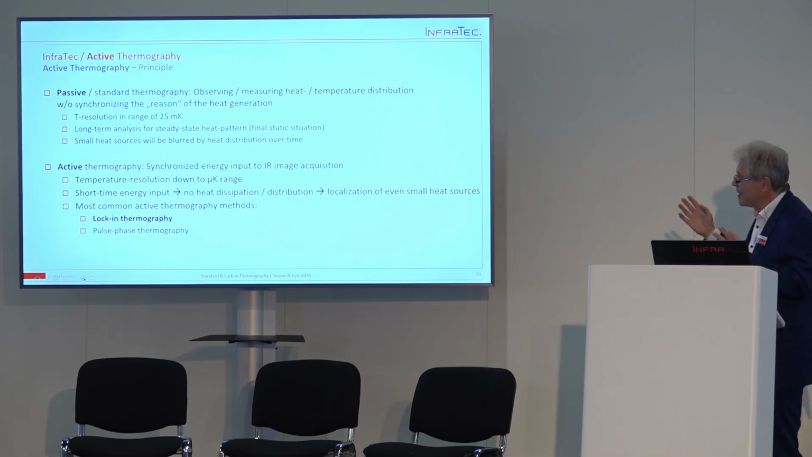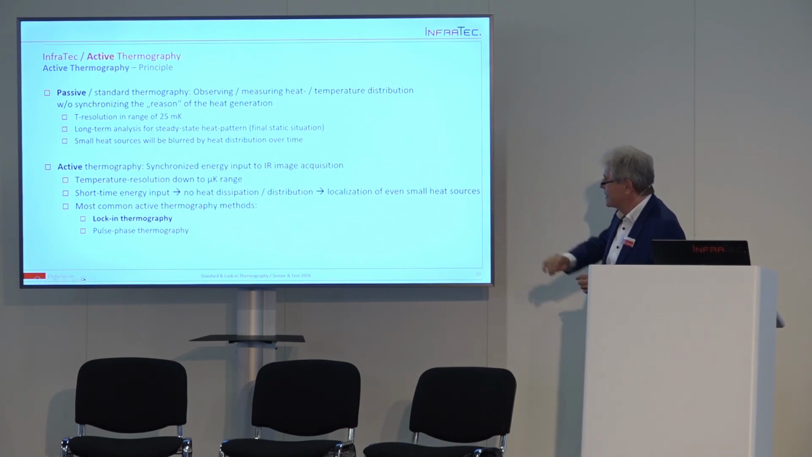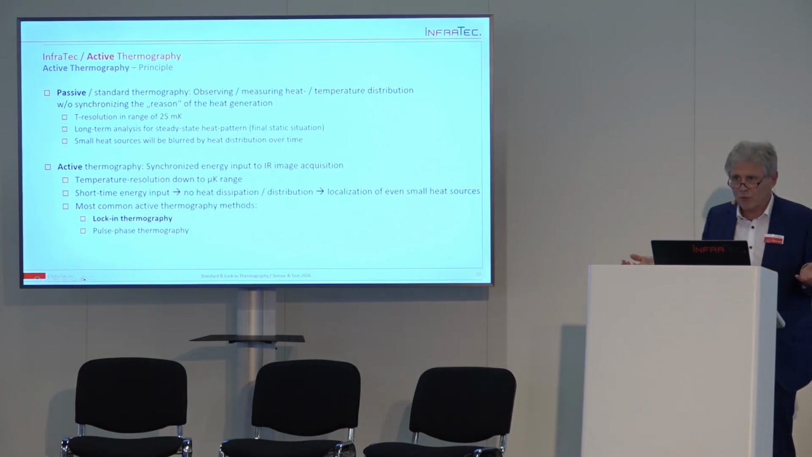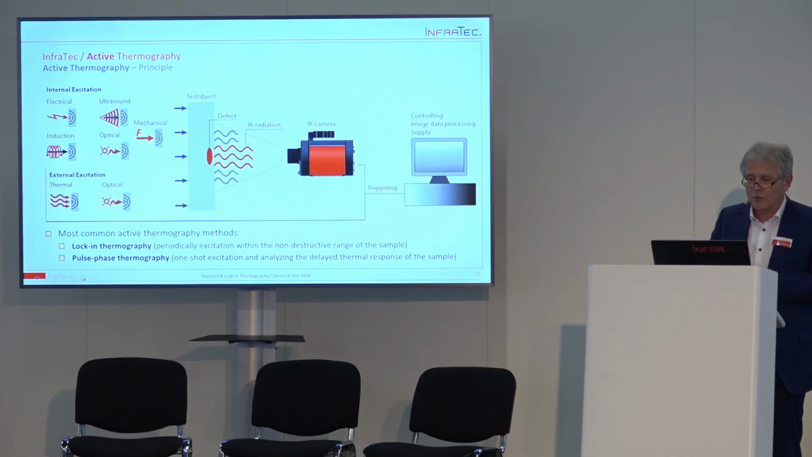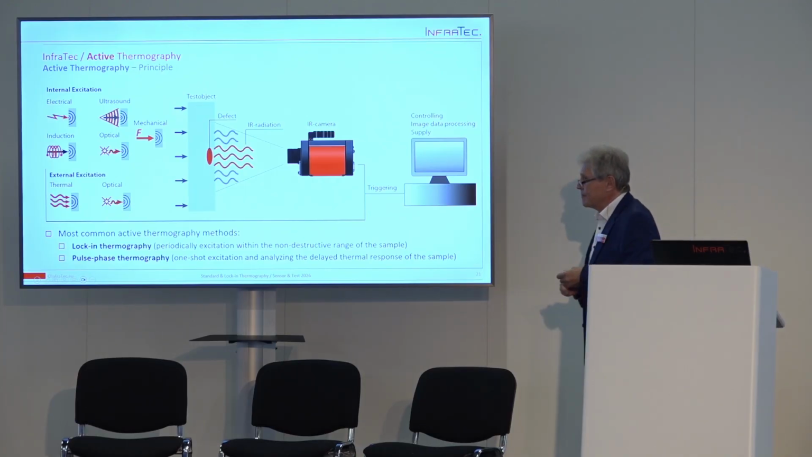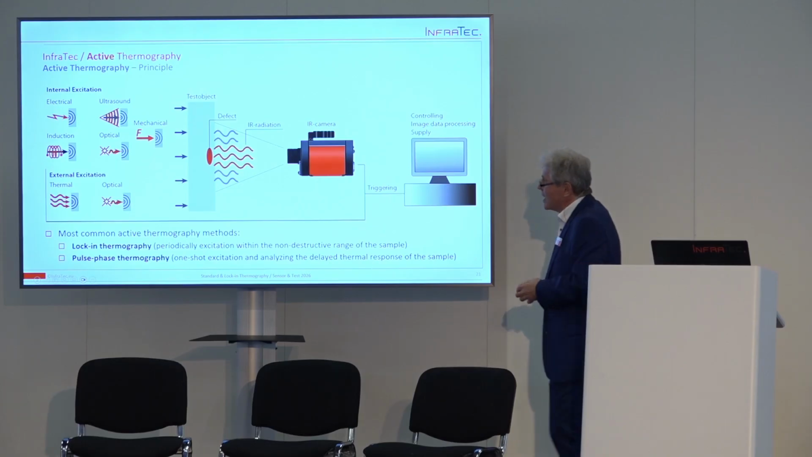There can be a short energy input with no heat distribution, or it can be done with a tool called lock-in thermography. Okay? Or pulse phase thermography, but for electronics it's mainly lock-in thermography being used. Okay? For standard materials, let me say for standard metallic material probes and for other probes, what are you doing?